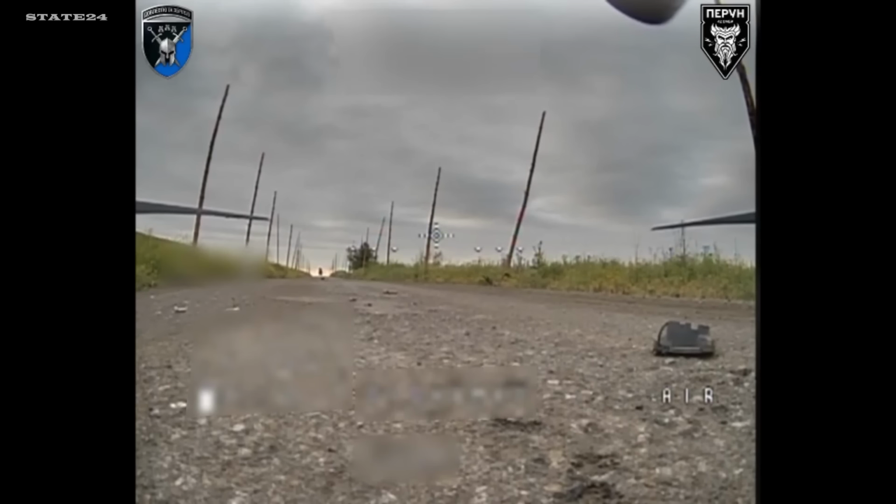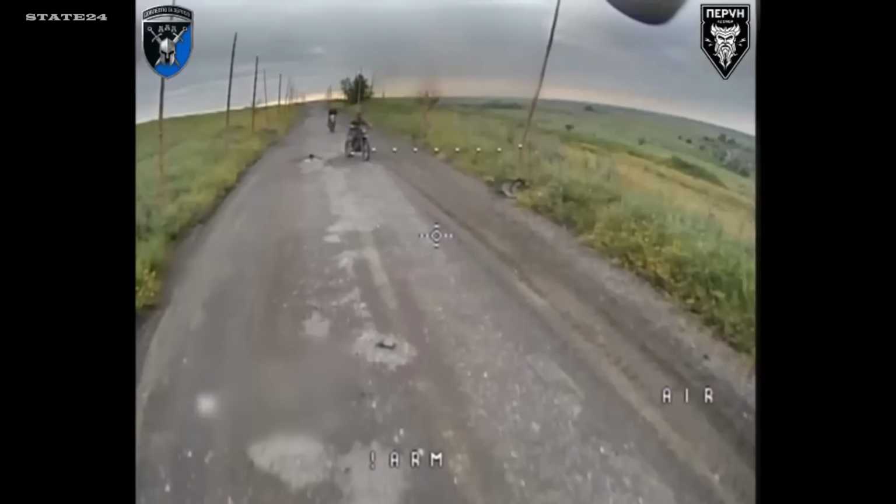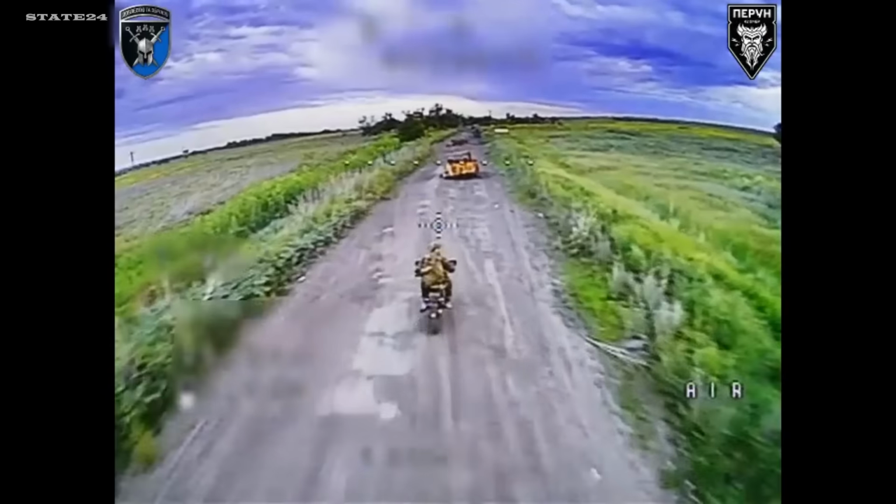2 Russian soldiers on motorbikes moving through the front. 2 Ukrainian FPV drones already waiting on the ground. They never saw the ambush. Neither of them made it.